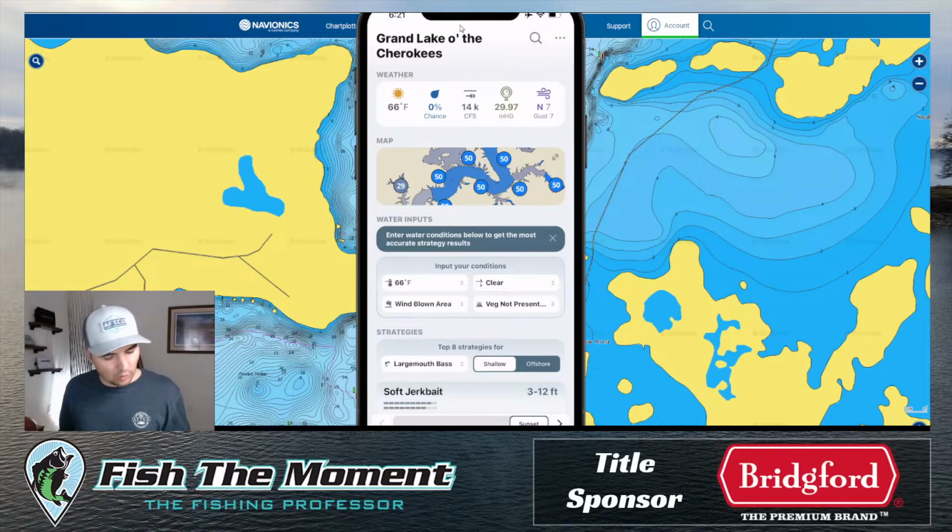We have 26 lakes with water clarity. I'm going to get a list for my next YouTube video. I don't have a full list right here off the top of my head of which lakes we have water clarity on. And we've also added section of lake for 10 lakes and have about 50 more coming here in the very short future.